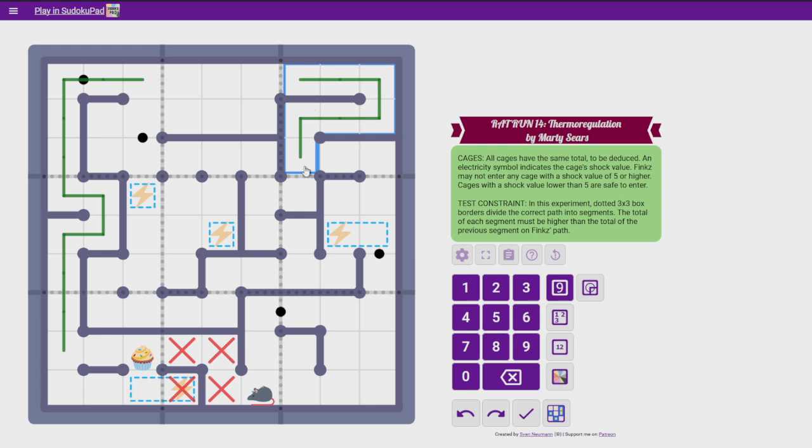That is only possible if this is 39. And then this would have to have a value bigger than 28, and this would have to have a value bigger than that, and then the value of this would be bigger than that. That is possible. Go 28, 29, 30, 31, 32.